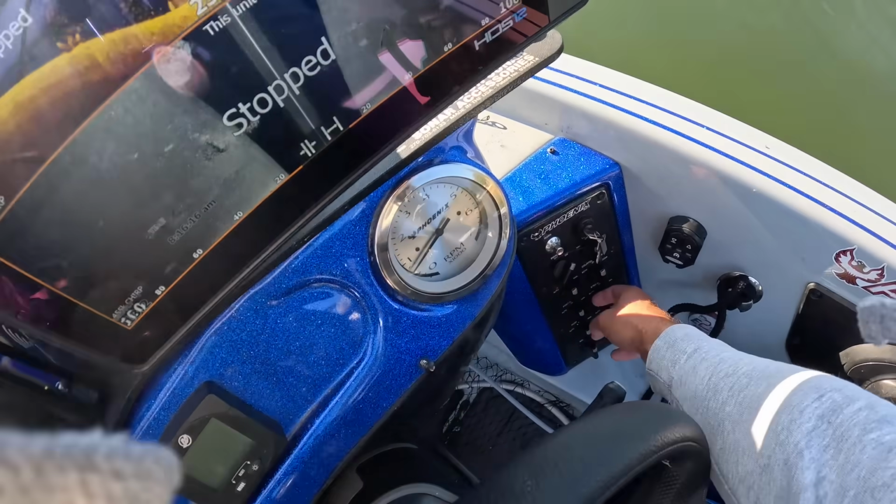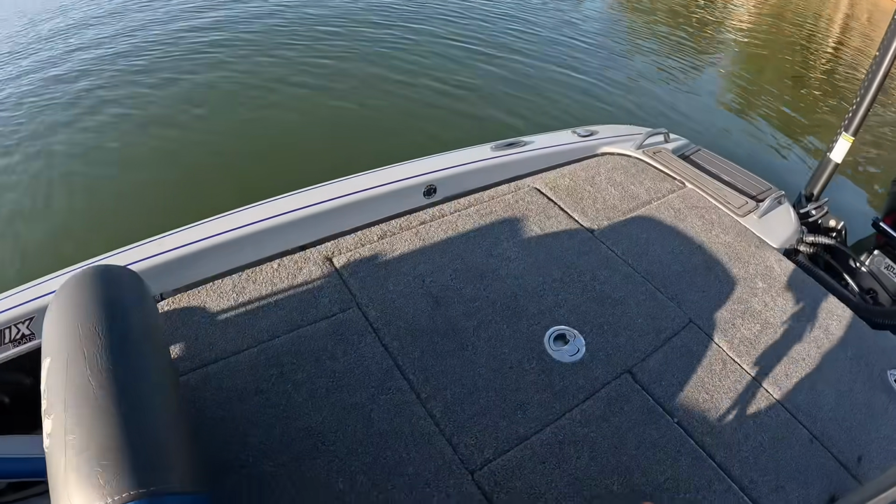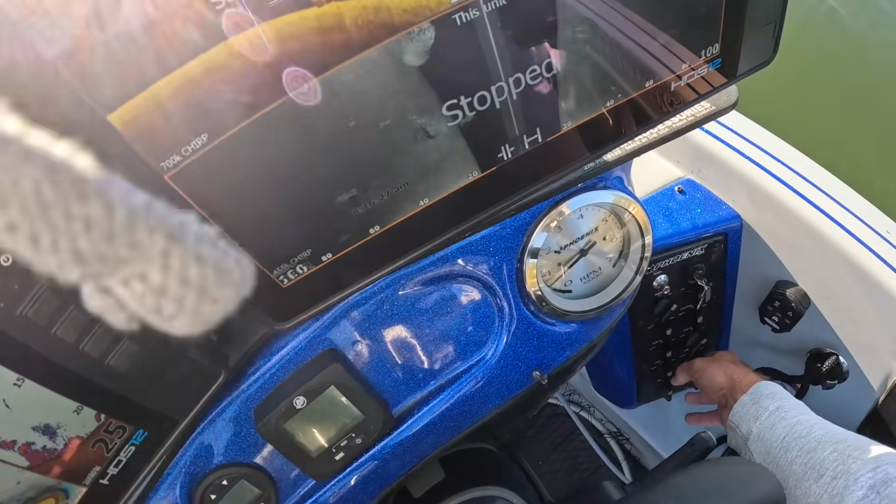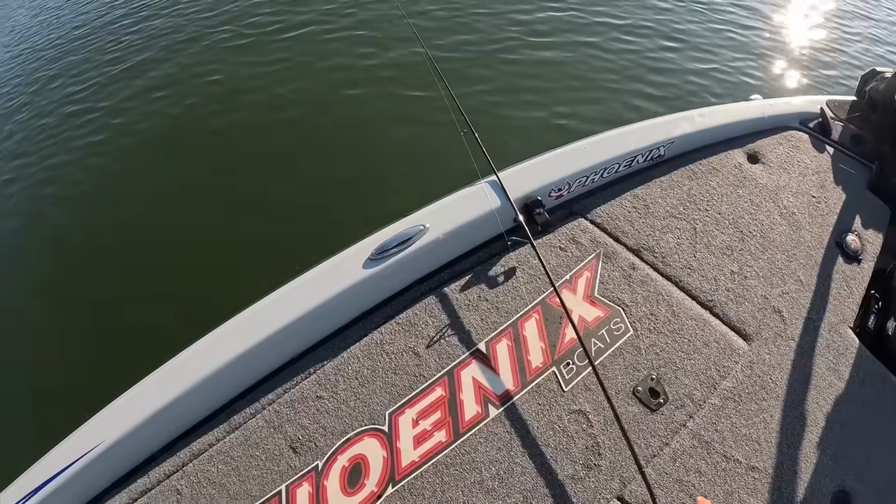We're gonna keep some fish today. I'm helping out with a youth event here soon. They're gonna fry some crappie, so we're gonna keep some. All right, let's see if we can get back in there and catch another one.